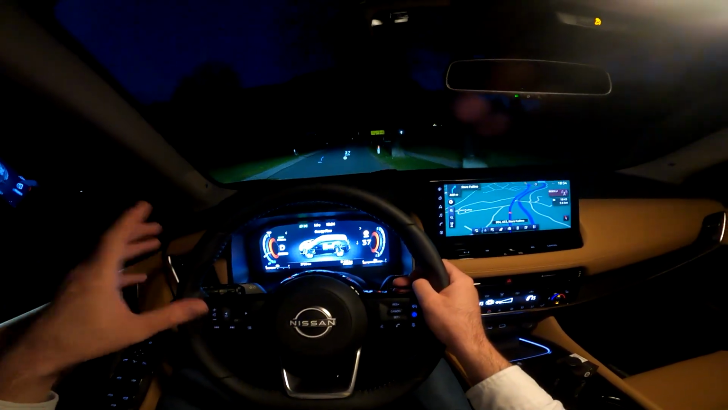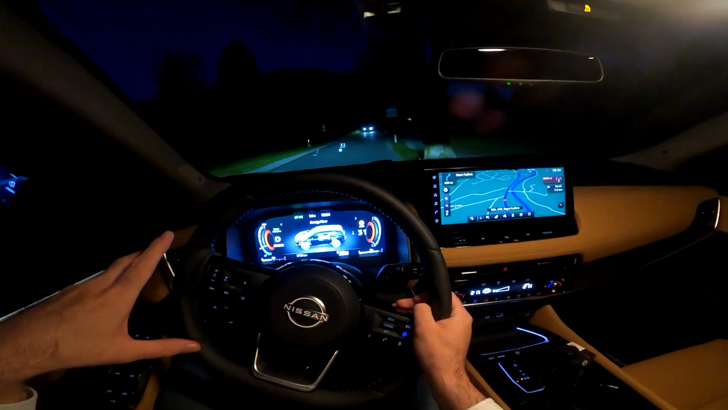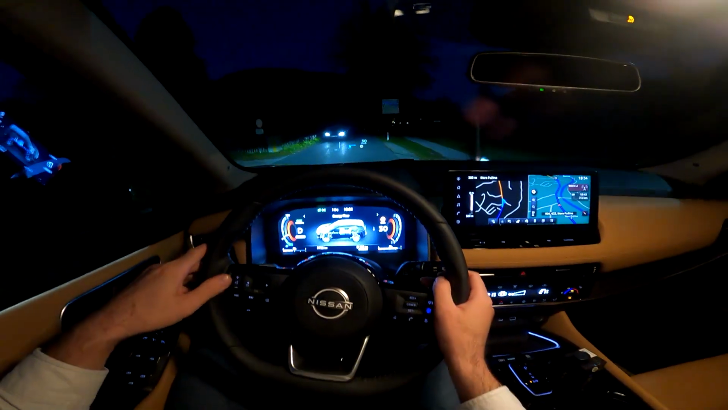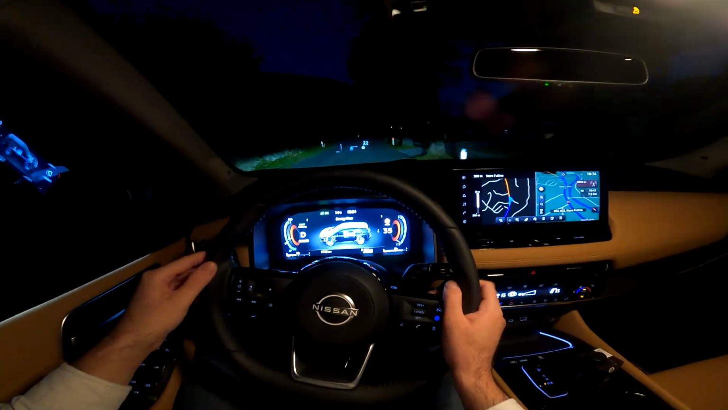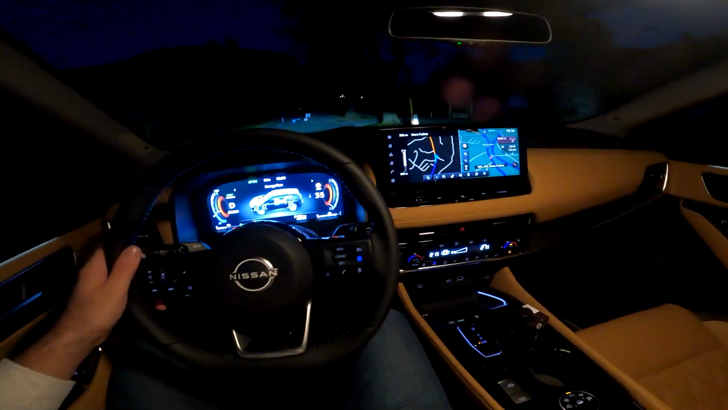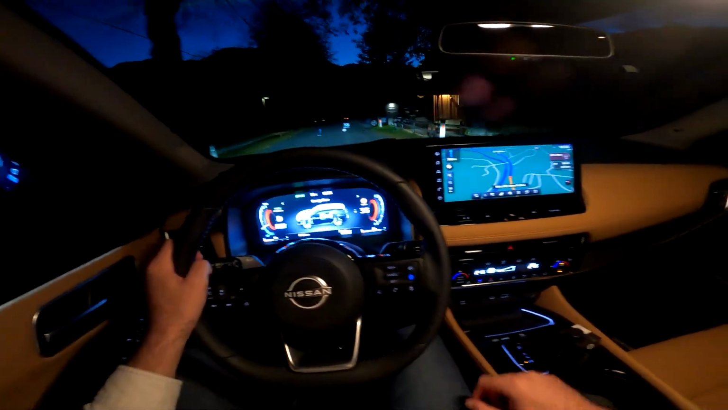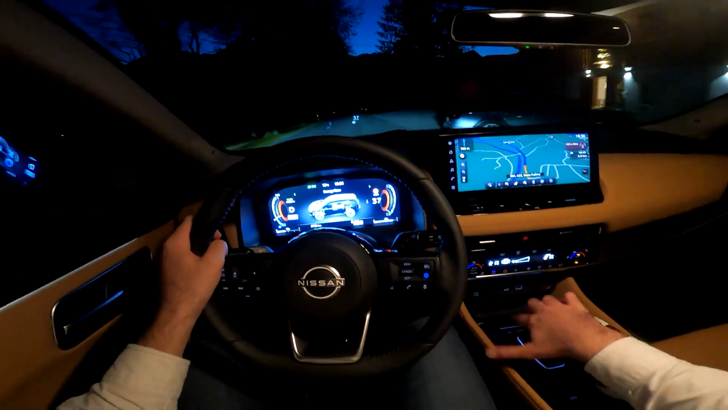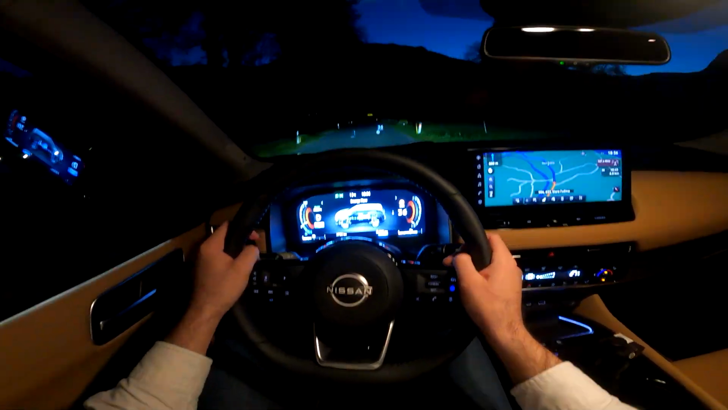But overall the drive is so smooth, and we also have the special system, the linear tune, which means you don't have the crazy revs from the engine, and it's just so smooth, and you have the EV feel when you're driving a car like this. And speaking about the EV feel, you also have the e-pedal, which I believe most of you know what it is. But if you don't know, for example, look at this.